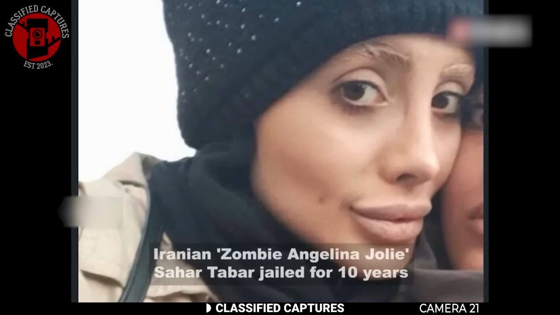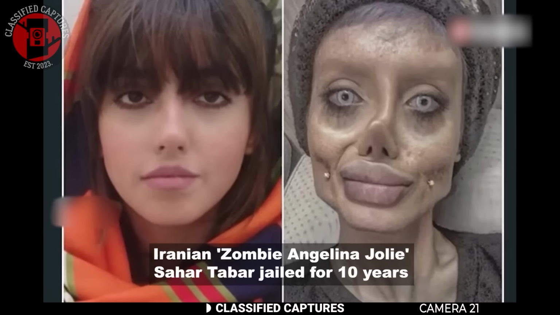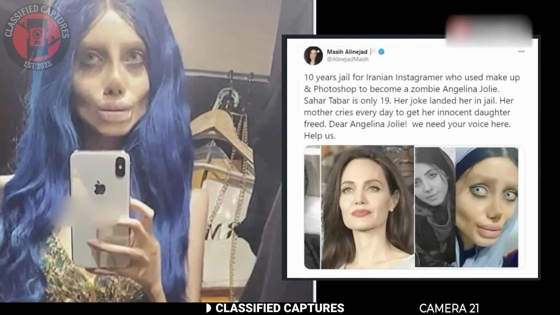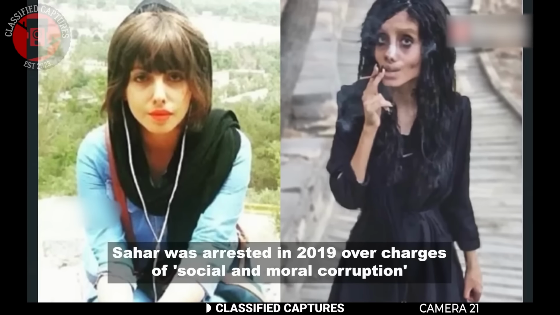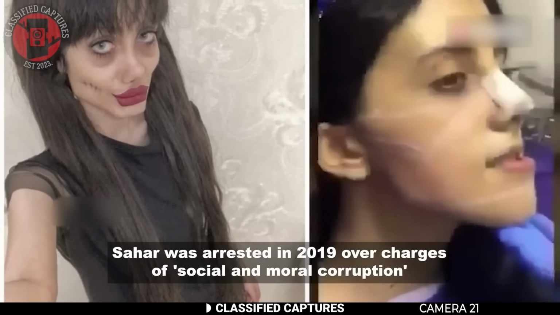Iran cracked down hard. They charged her with corruption of young people and disrespecting the Islamic religion, and she was sentenced to 10 years in prison. What started as internet shock content ended up ruining a young girl's life, and that's what's chilling. The photos may have been fake, but the consequences were very, very real.